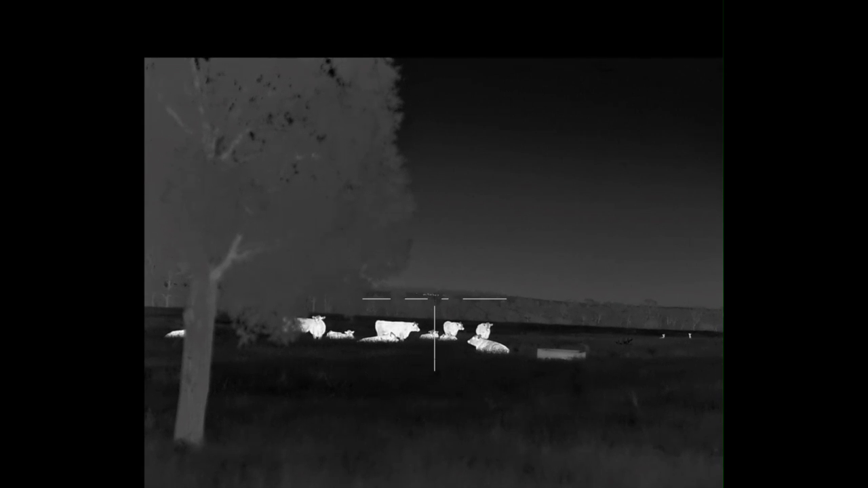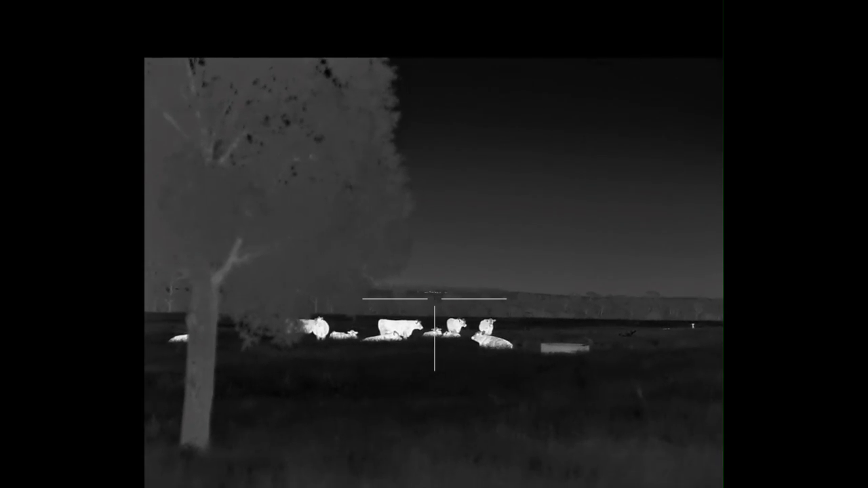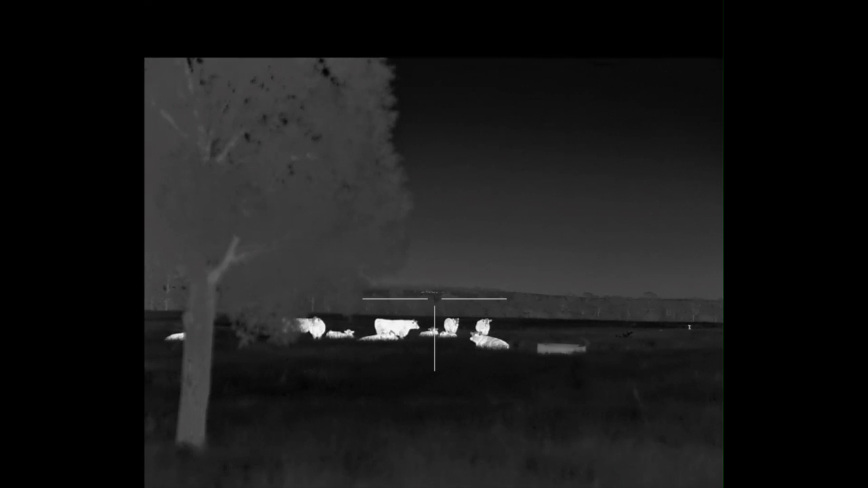The audio seems to be pretty good in the scope too. Oh, look at that, there's cattle way up in the neighbours. Those ones up there would be probably 2, 3, maybe 4 k's away. It's pretty amazing. There's a mouse running around just in front of me.